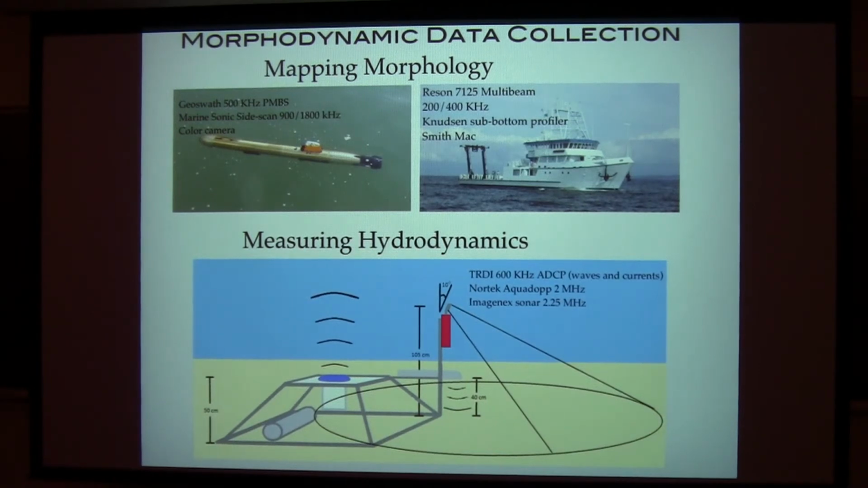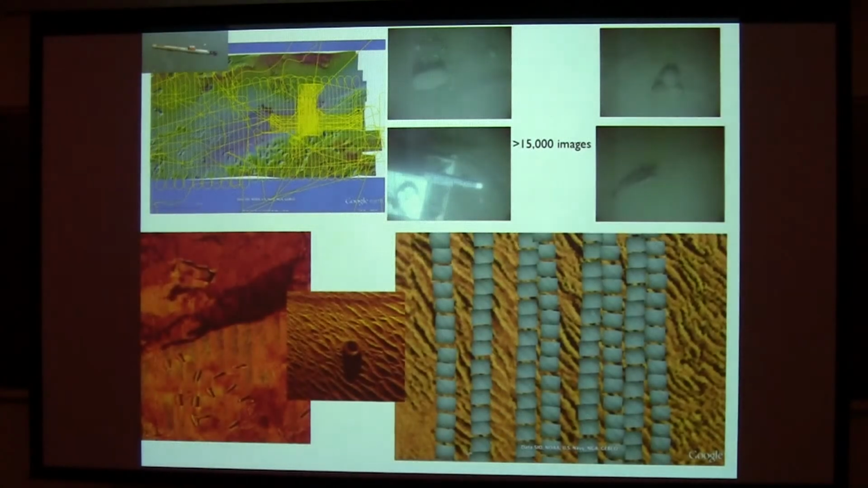We measure the morphology with those, and then we measure the hydrodynamics by putting instruments on moorings on the seabed: an upward-looking ADCP, a downward-looking high-resolution pulse-coherent acoustic Doppler profiler, and then we use a rotary sonar to get time series sector scans of the seabed. Unfortunately, the rotary sonar flooded during Sandy. The other instruments work, so I'll show you some of that.